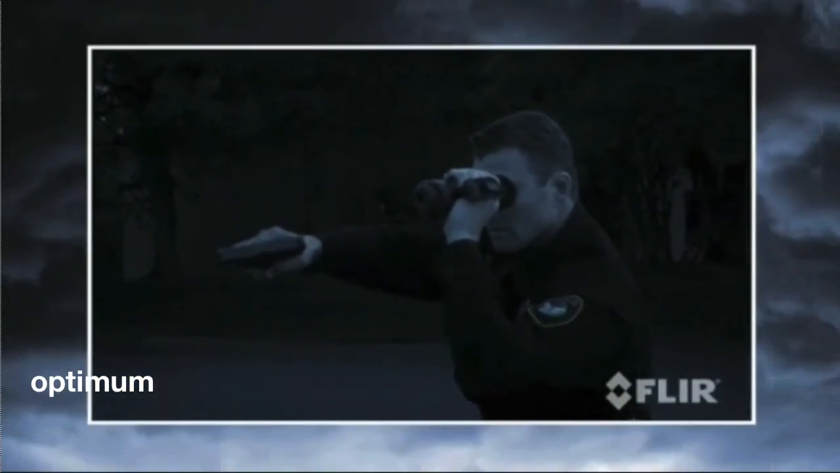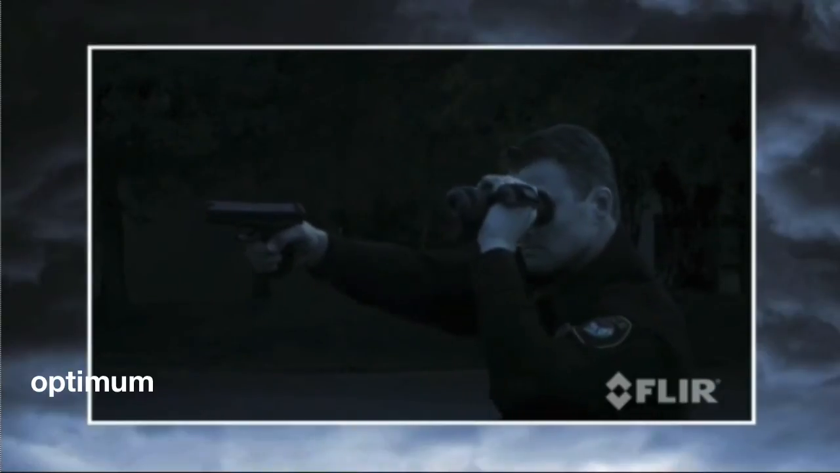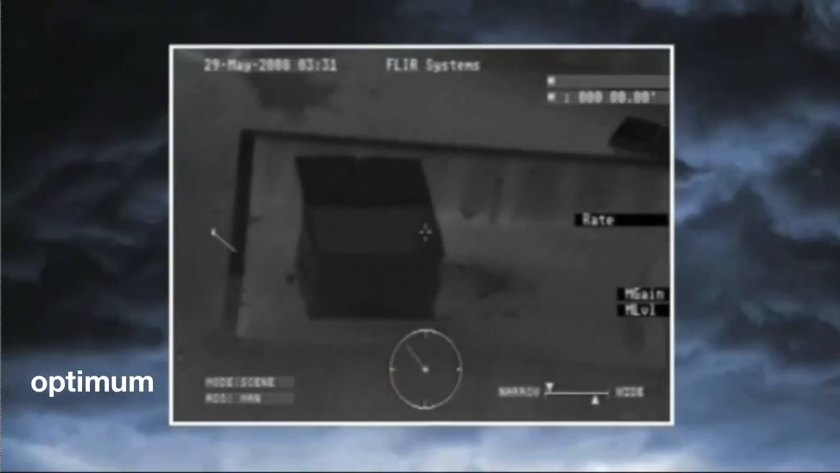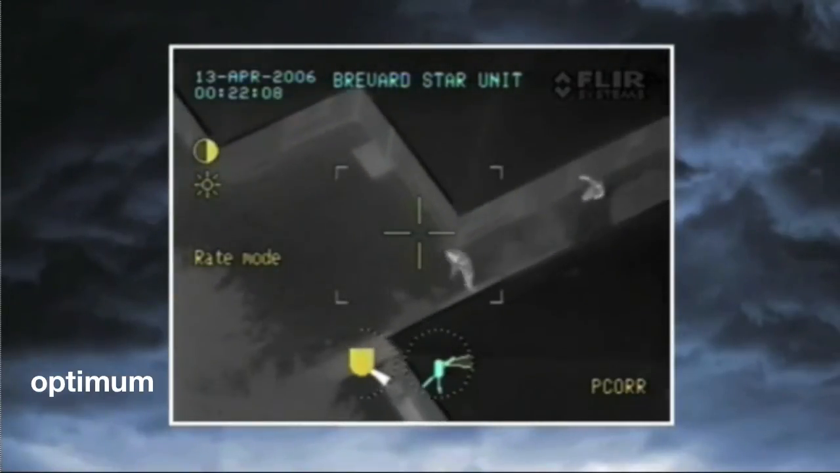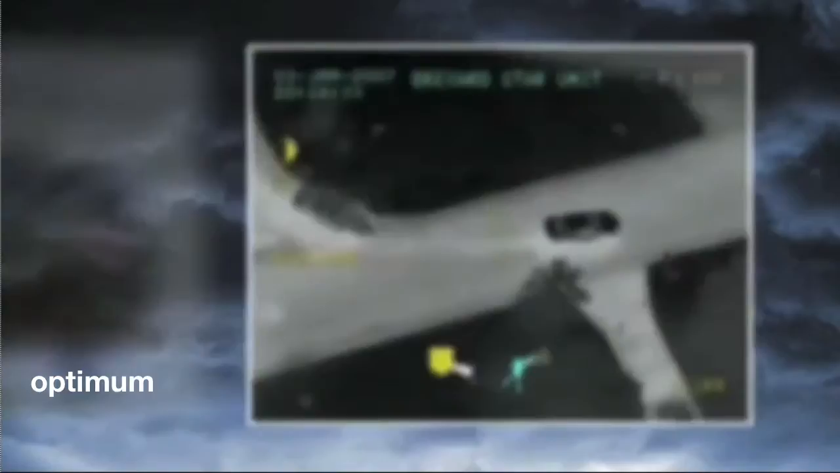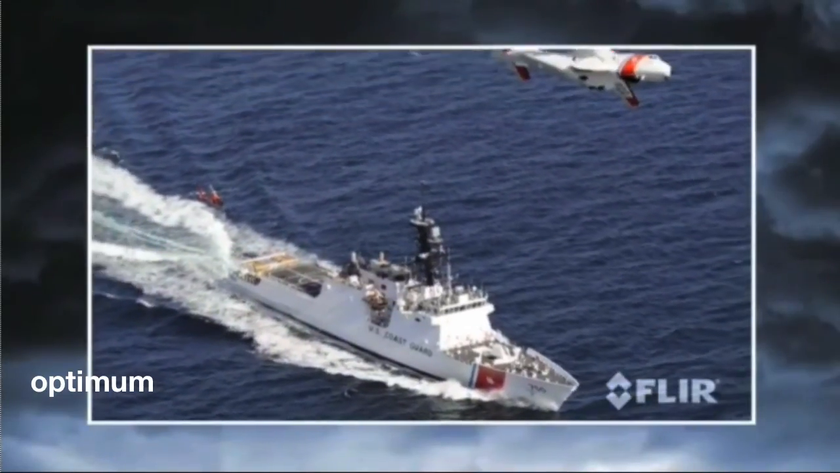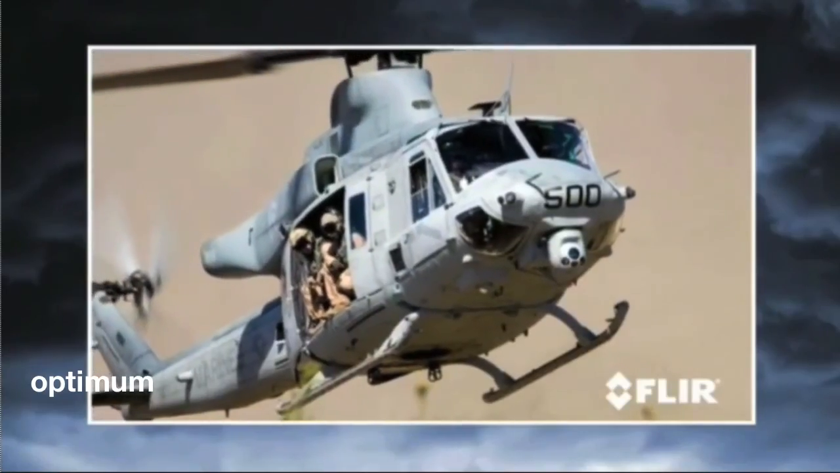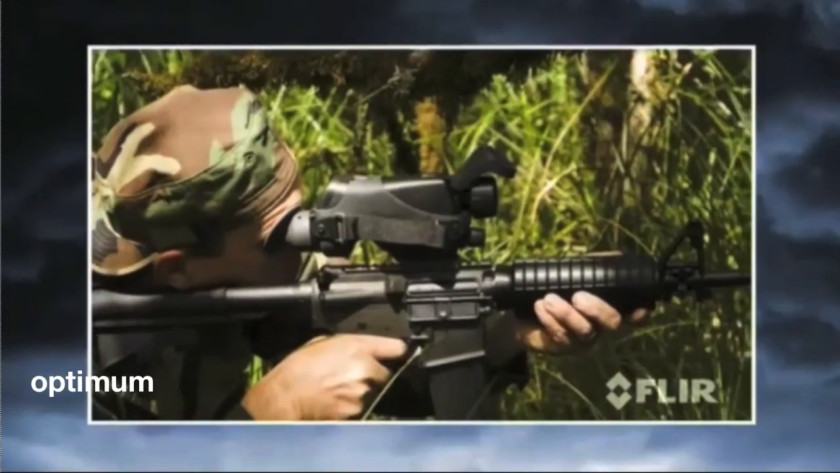Rugged, shock-resistant, and fully submersible, the H-Series is built to stand up to the demands of day-in, day-out law enforcement use. FLIR Systems is the recognized leader in law enforcement thermal imaging around the world, with more cameras in the field than every other manufacturer combined. All of our cameras are built on the commercially developed military-qualified pedigree that comes from our 30 years of experience building and deploying thermal imagers in some of the most demanding environments and missions the world has to offer.